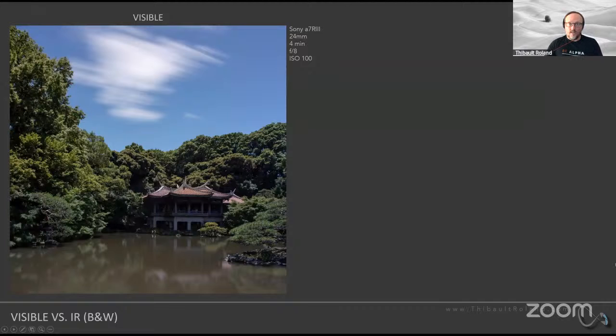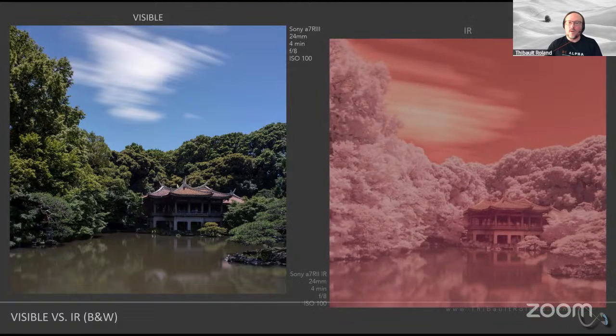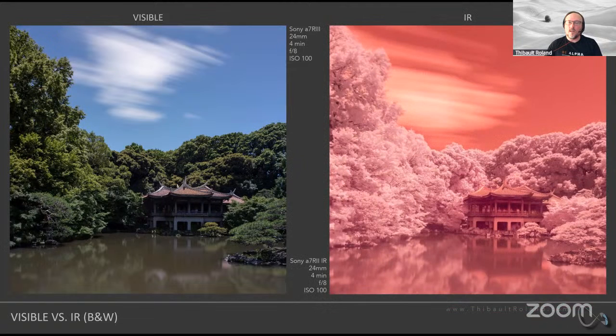But I'll get back to that later. So without going too scientific on you, let me share with you just an example of the difference that you would expect to see of an image that was captured with visible light on the left-hand side or infrared light on the right-hand side. I'll get back to that later, but just as a quick indication, this particular image on the right-hand side was actually captured with a converted camera.